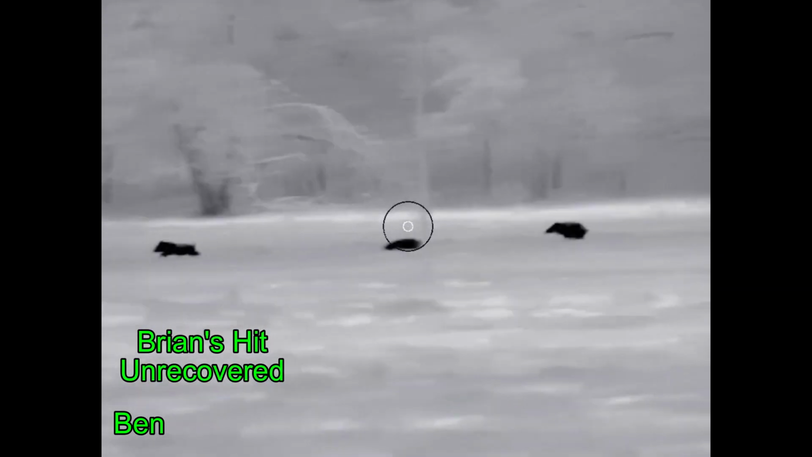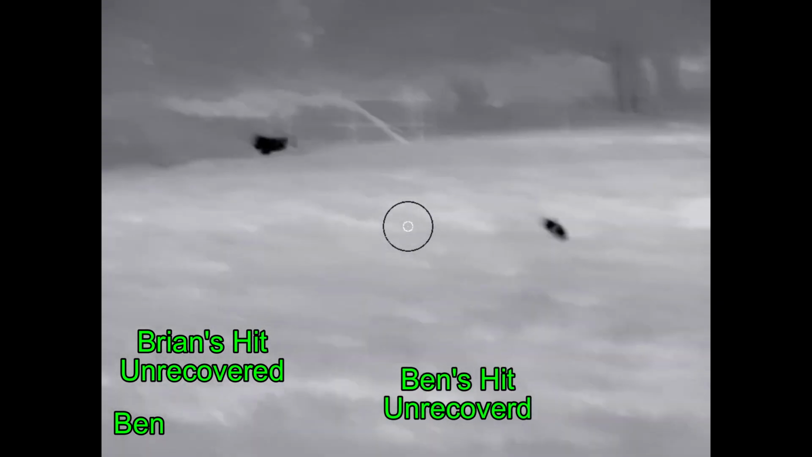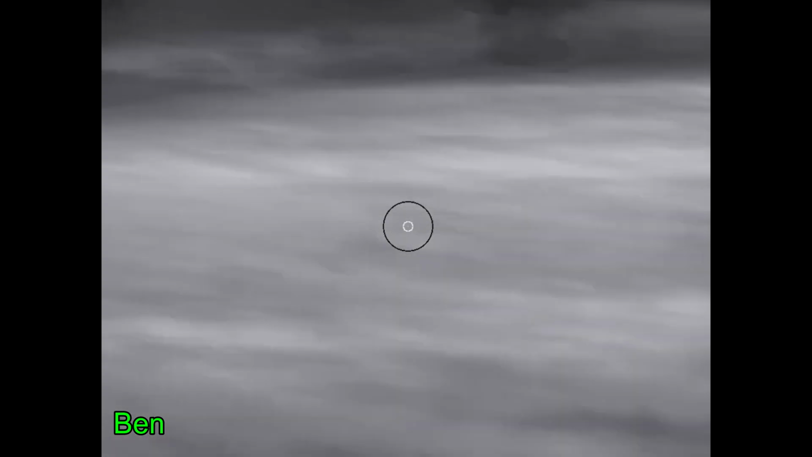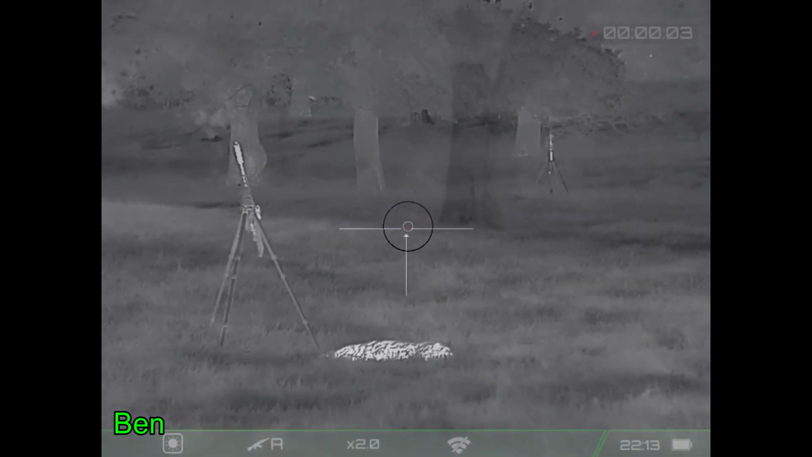Watch right here. Ben rolls that hog. I tumble a shoat. Ben tumbles his shoat. Neither of those got recovered. Comes around your backside. I think mine got up. And just like that, it was over.